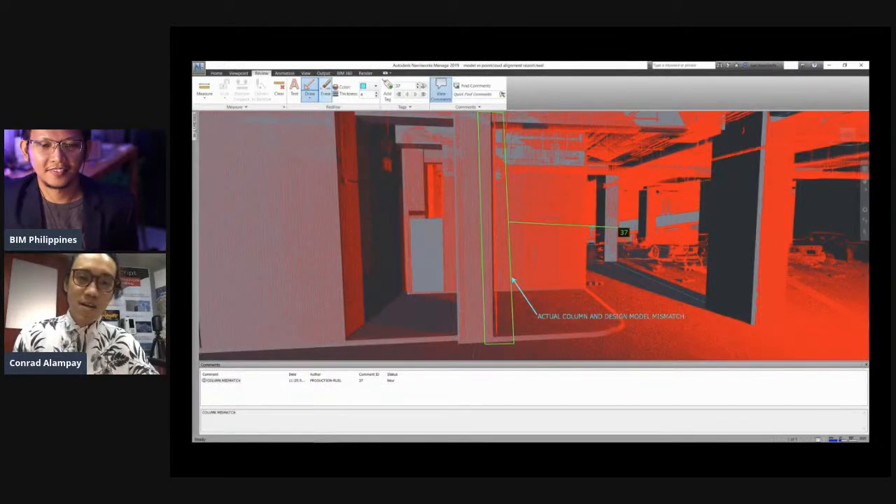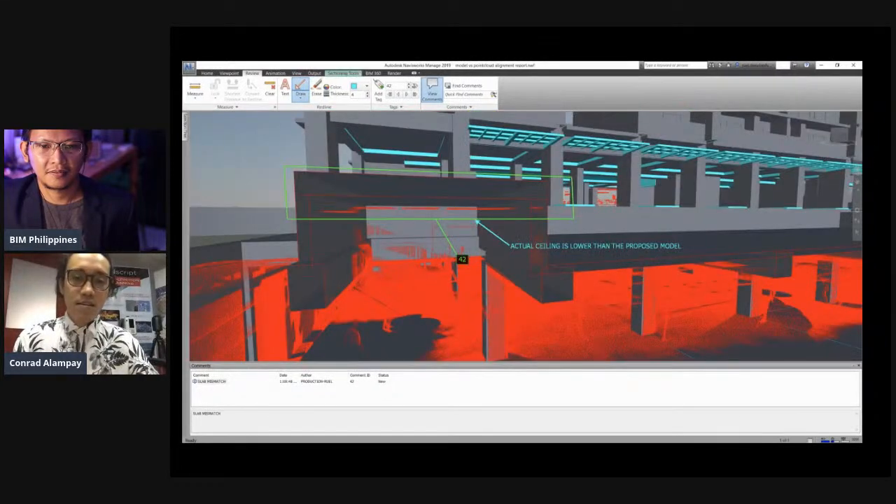One example is our vertical column, which is not in line. Also, the actual constructed ceiling is lower than the proposed or design model.